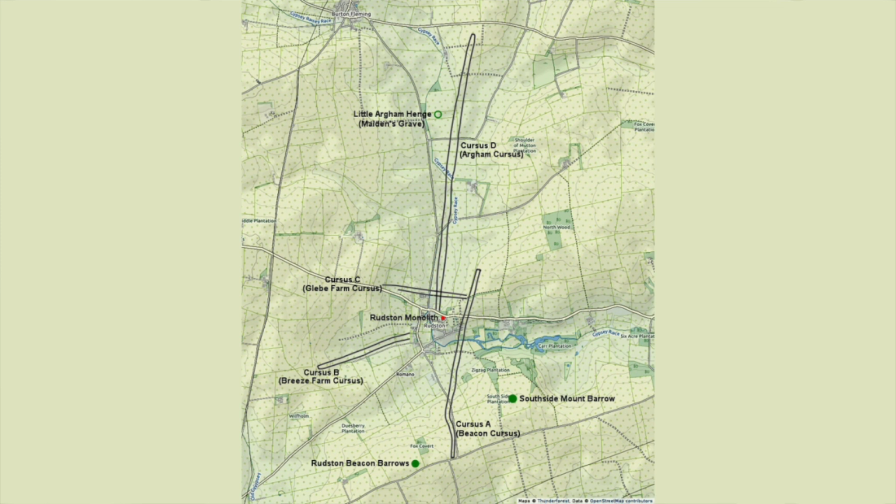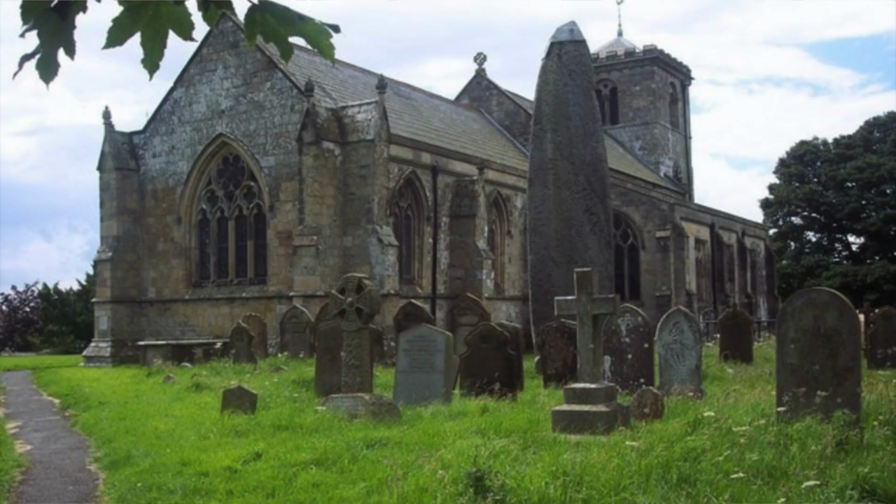Here are some pretty interesting examples. These are the 4 Cursus monuments that almost converge on the Rudston Monolith in Yorkshire. The Rudston Monolith is the tallest standing stone in Britain. It's not certain if the Cursus monuments were contemporary with the monolith, but either way, the landscape was pretty important to the ancients and was in use for a long time, as can be seen from the presence of a henge, a Neolithic barrow, and Bronze Age barrows.